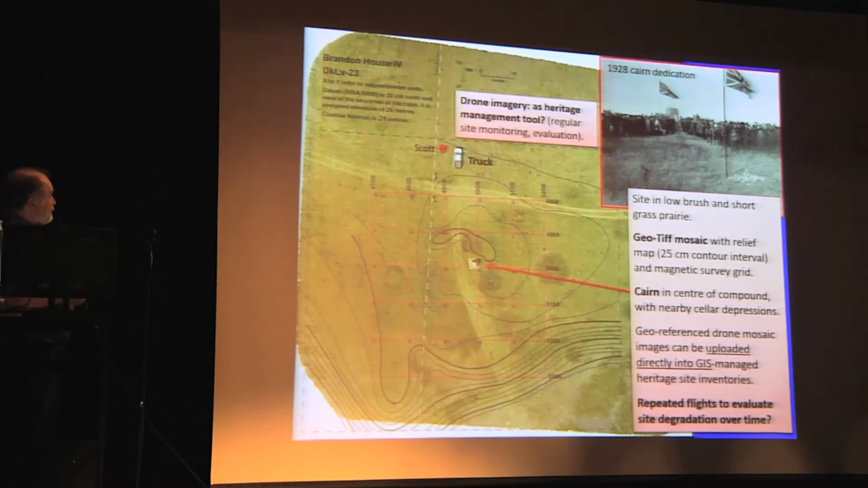Now, the final Souris mouth fort site is way to the north end. It's out in the middle of the open prairie with none of that overstory of vegetation problem. This is the central cairn right in the middle of the fort that was built and dedicated in 1928, 100 years after the post was originally developed. There is the cairn still there. I've superimposed the topographic mapping that I did in the 1982 season. The red lines represent the grid control area for the magnetic survey.